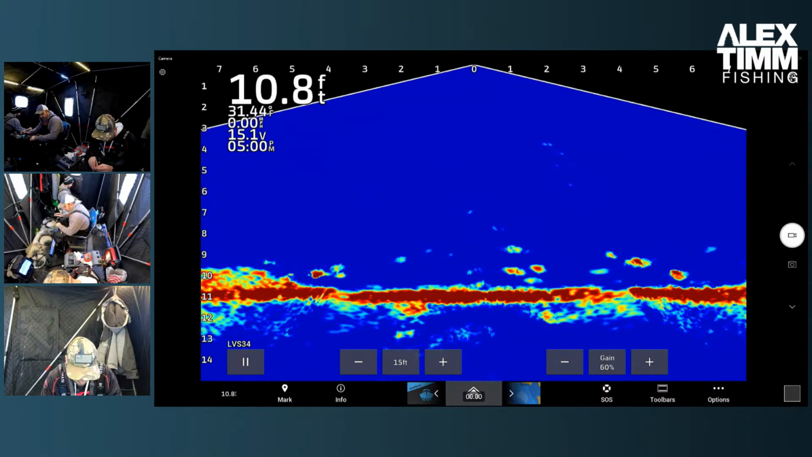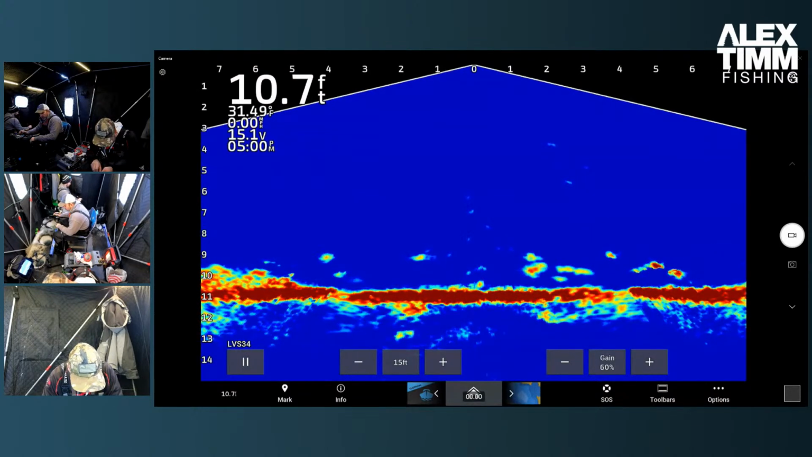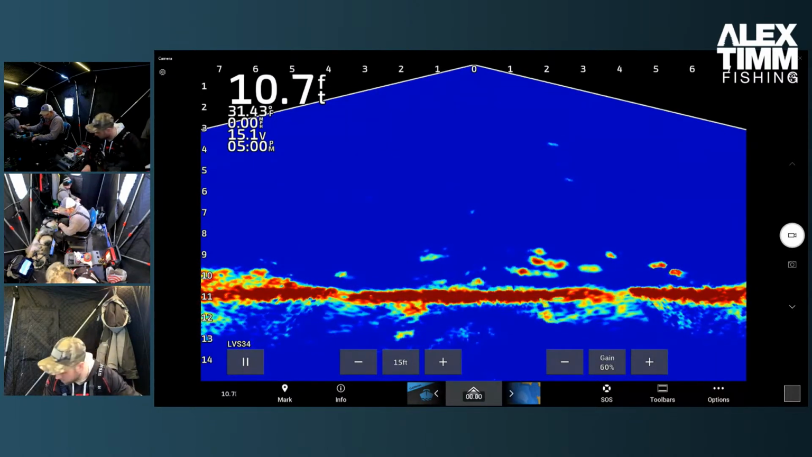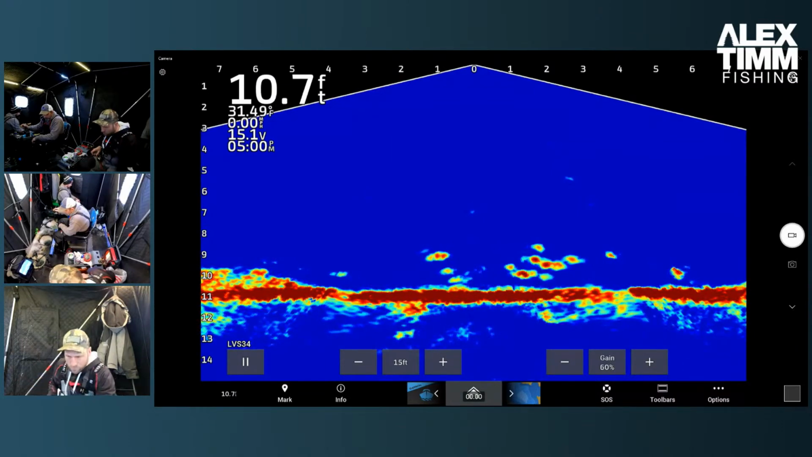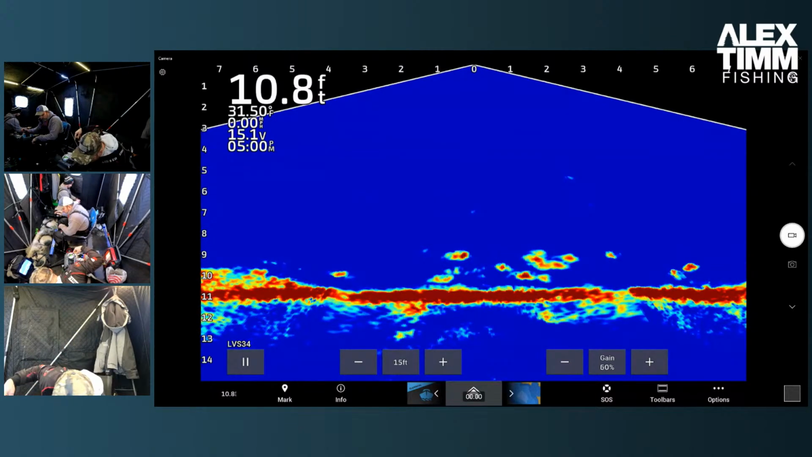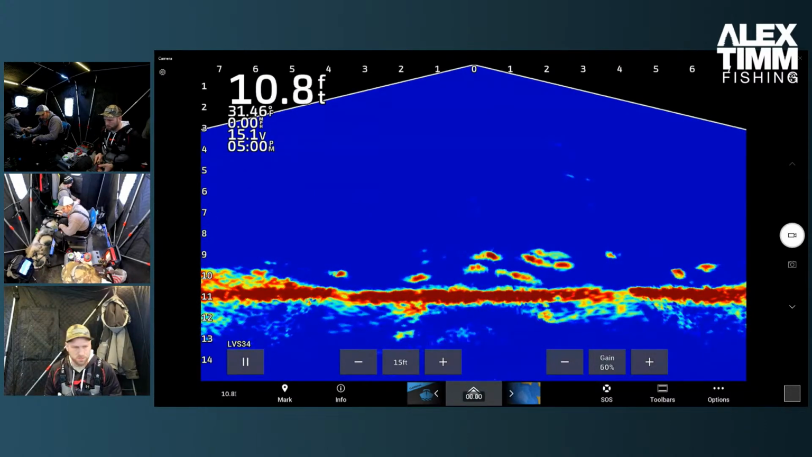Oh, that's a good mark. Let's go. Oh, hello. All right. All right, let's try this again. See if we can get a bigger one, or at least keep it on there through the next bite. All right, let's go again.